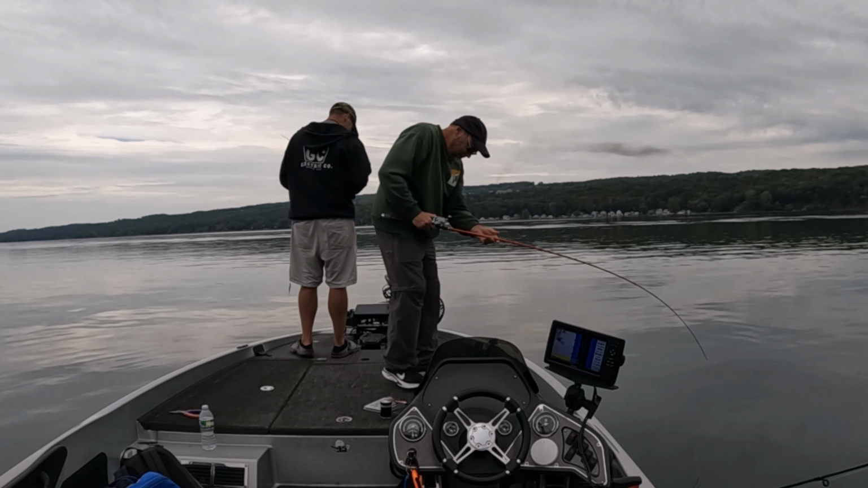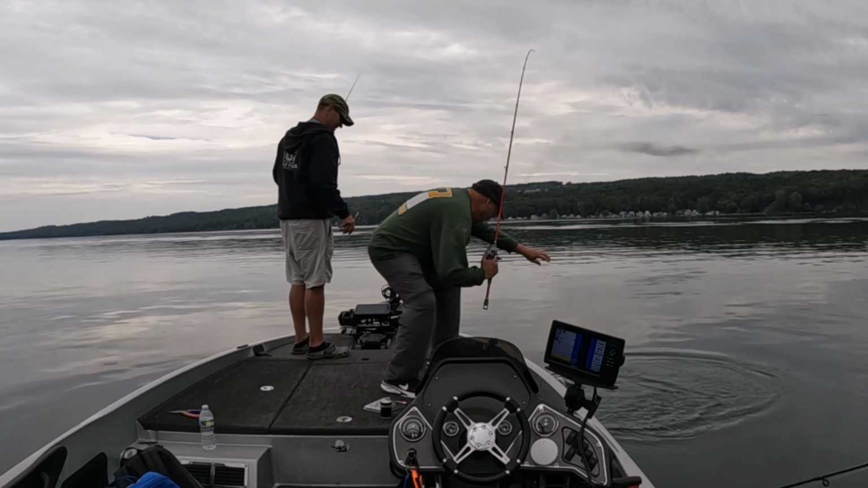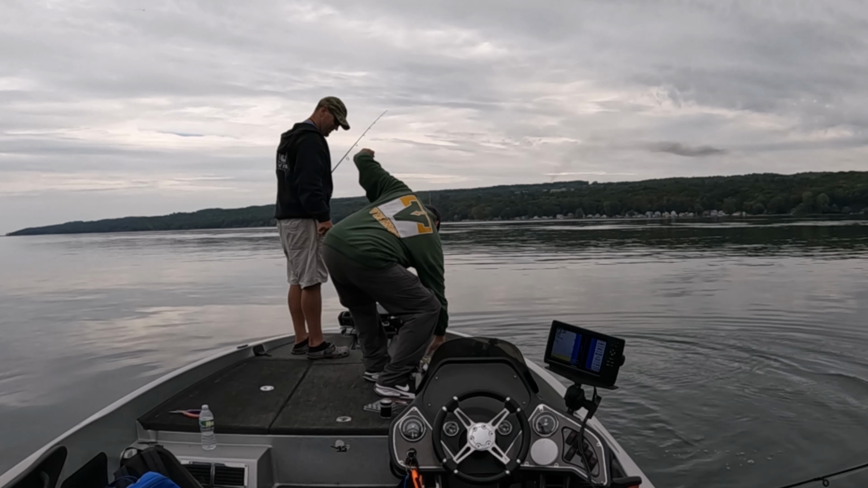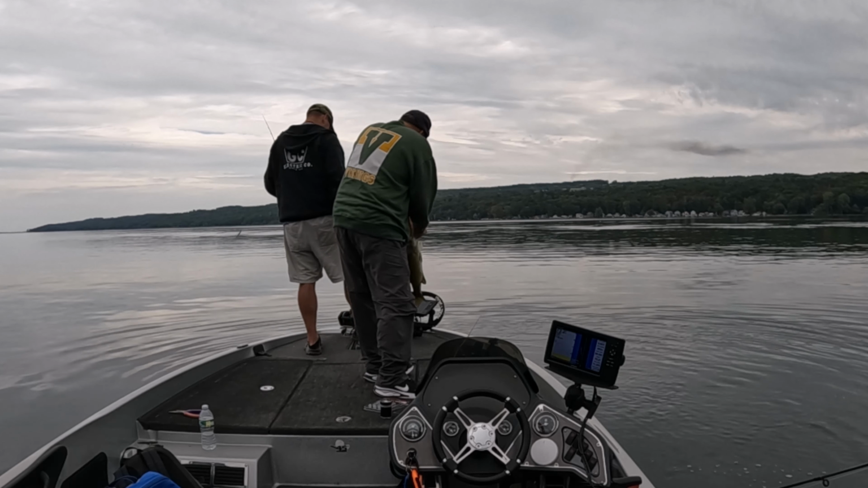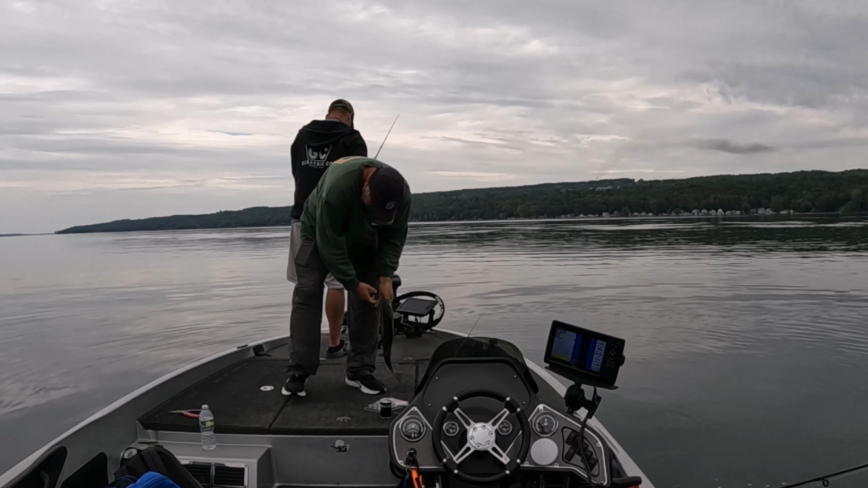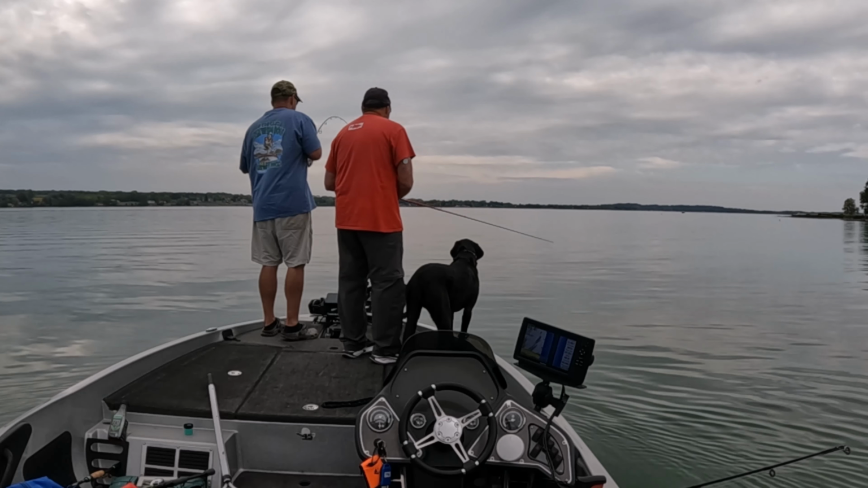Alright. Graph shad. With the net? I'm gonna try and boat flip on him. I got him. Nice. Settle down. That's a good fish. That was cool. I saw my bait going down through that bait, and then all of a sudden it got heavy. I'm like, I got a fish.